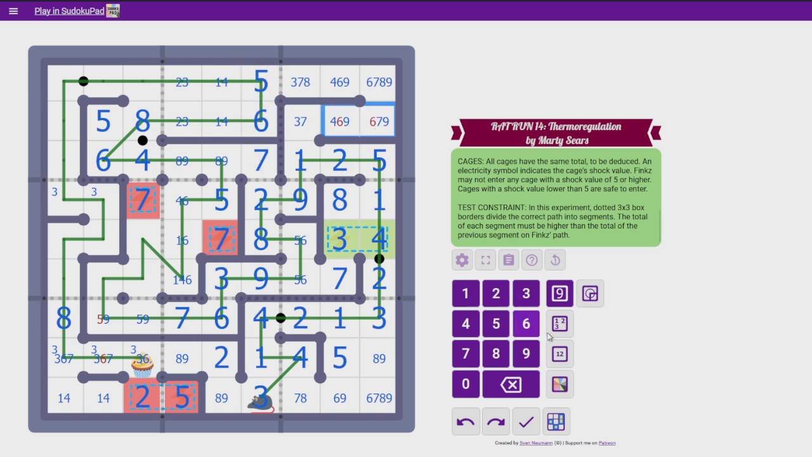6 and 5 there. Those aren't 6s. This puzzle is something else, dude. Holy crap. I'm still correct, right? Yeah, I'm still fine. Wow. That's now 9. That's 5. This is not a 6.